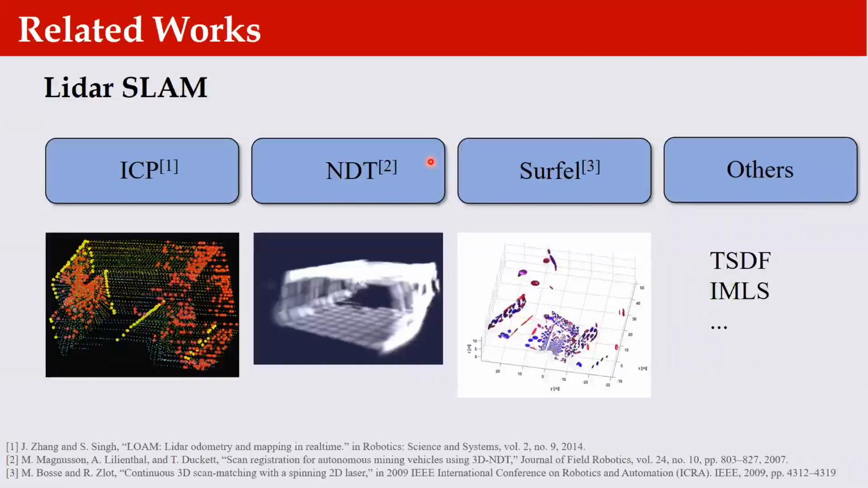A wide range of existing literature is devoted to building LiDAR SLAM. Many of them are based on the ICP method or its variants, such as SLOAM. Another option is to study the local properties of the point cloud within subsections. Entity-based methods and surfel-based methods fall into these categories. There are also some works that construct implicit surfaces like TSDF or IMLS.